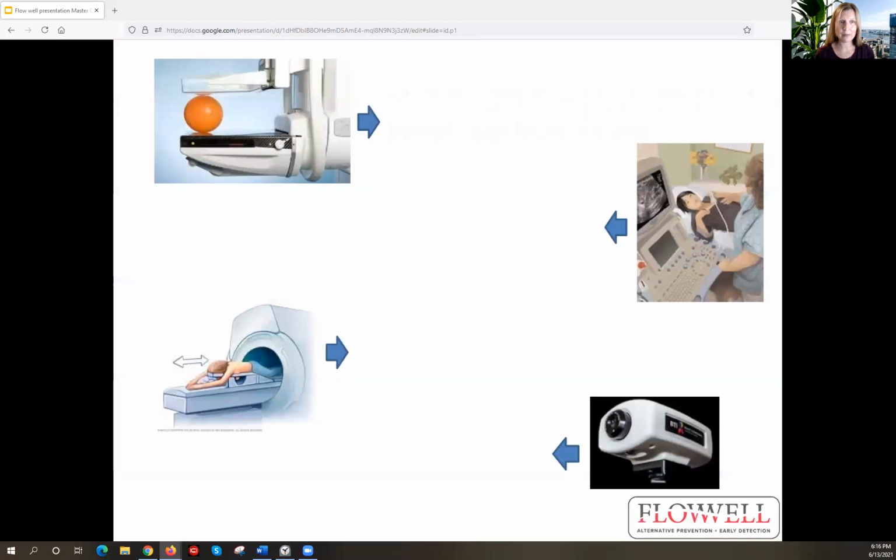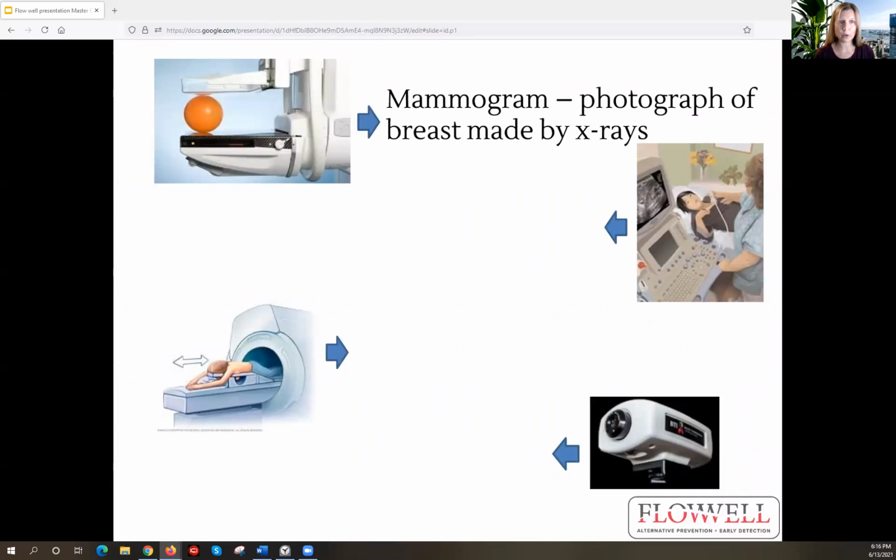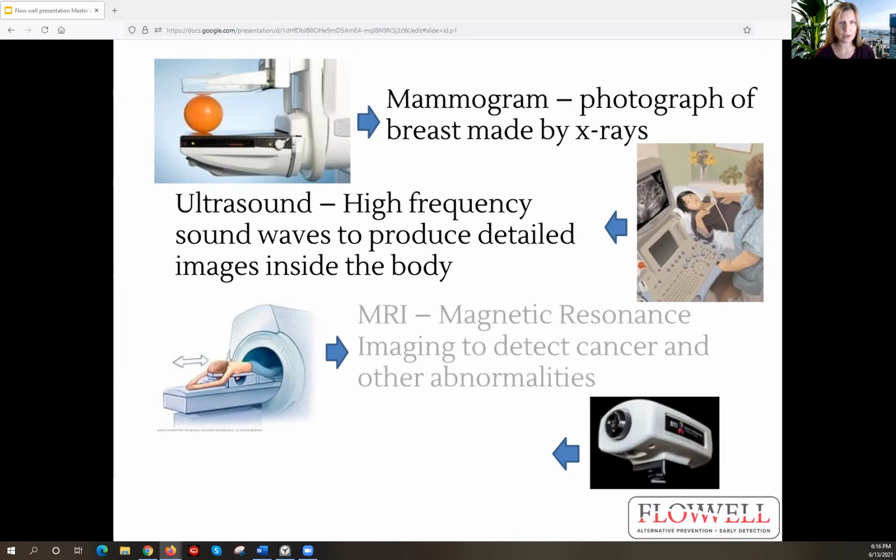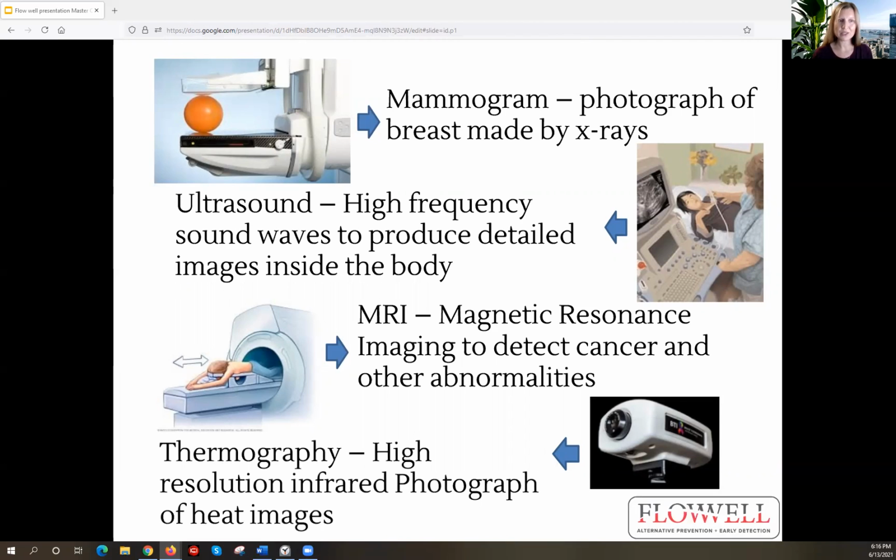There are a few different screening methods out there. I'm sure many of you are familiar with mammogram. There's also ultrasound, totally safe for the body, using sound wave imaging. There's MRIs, magnetic imaging, which you can have with or without contrast. And then there's thermography, the high resolution infrared photographs that you get of the heat signatures of your body.